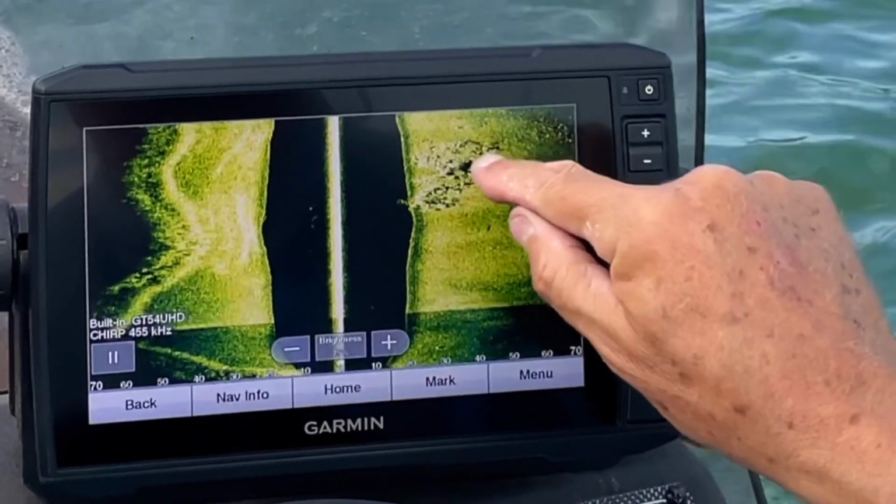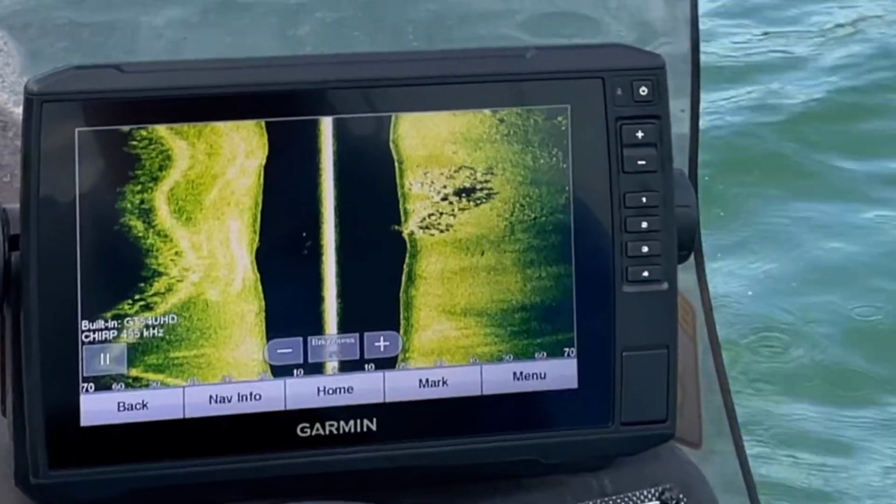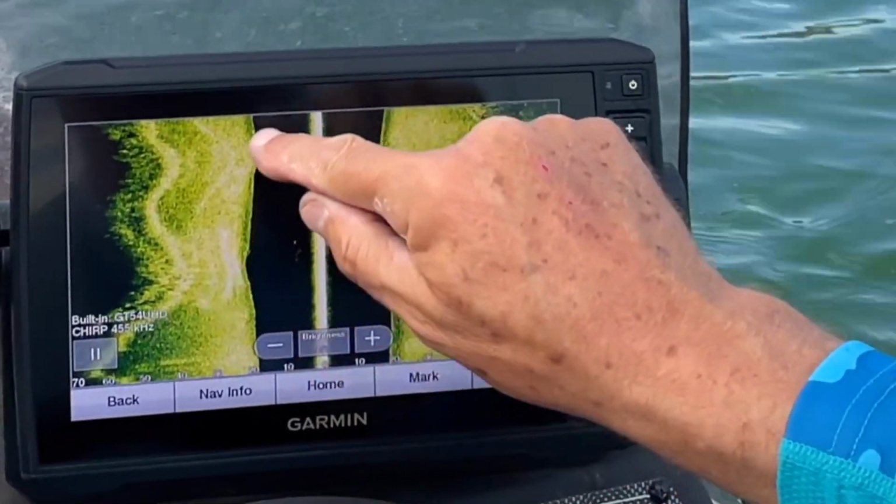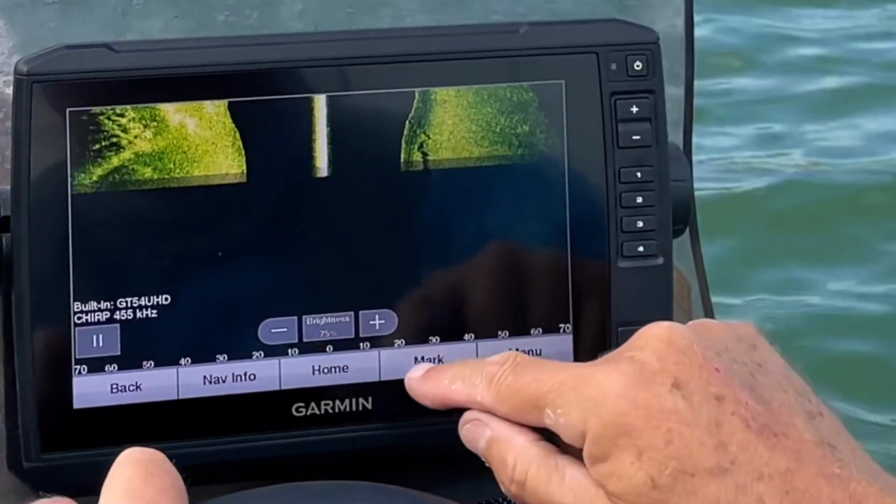The brighter an object is, the harder it is. Like a rock is going to be a real bright object, and you can see the bright returns that I'm getting along these rock edges.